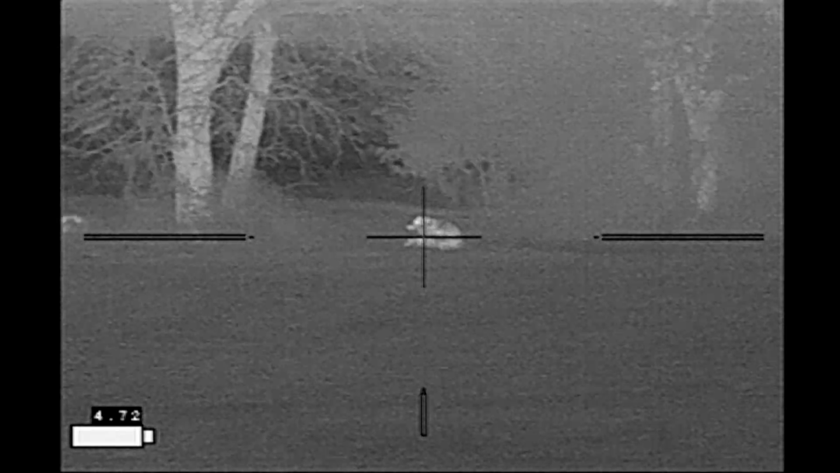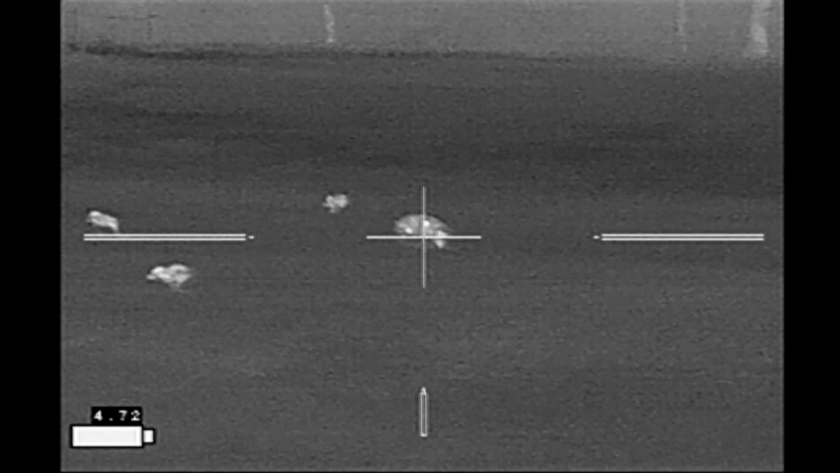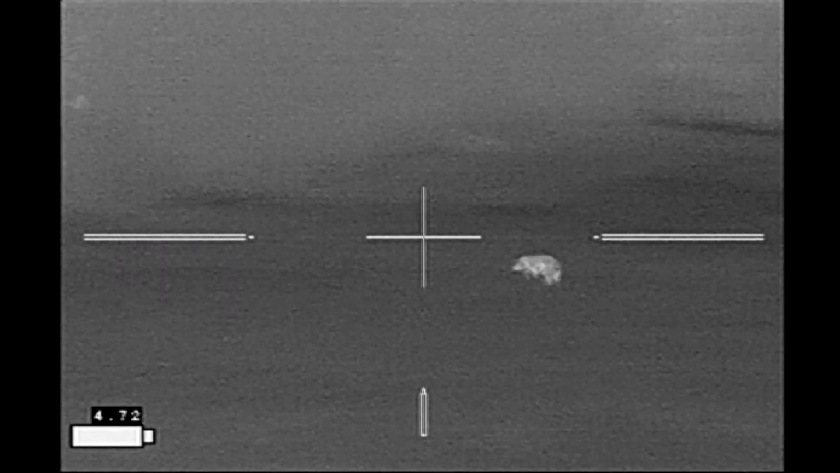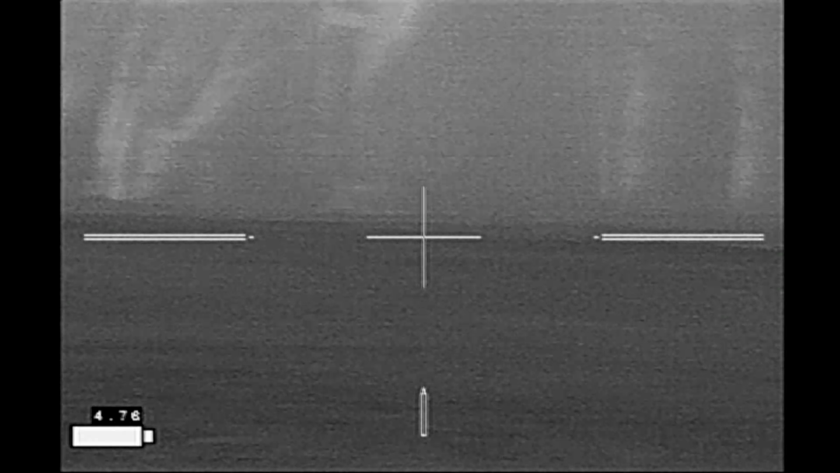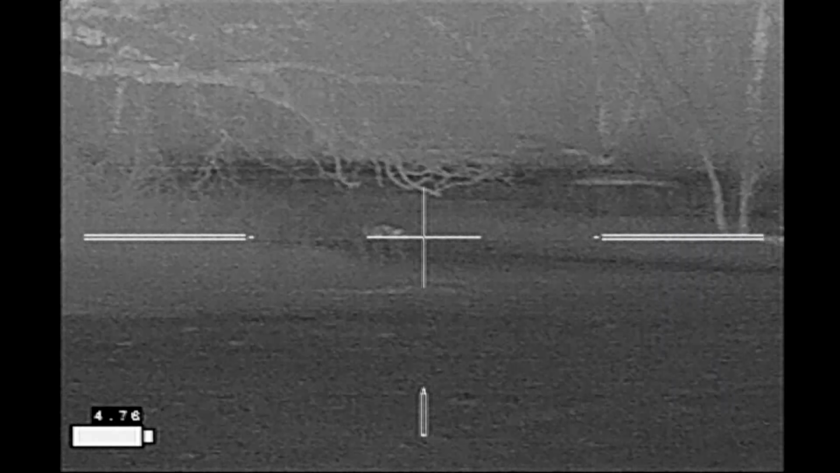That runner goes down, but it's up again. Down into the floodplain. Hit a second time. Third time. And flips with the fourth shot. I go back to check on my first hog. And it's down next to the oil wellhead.